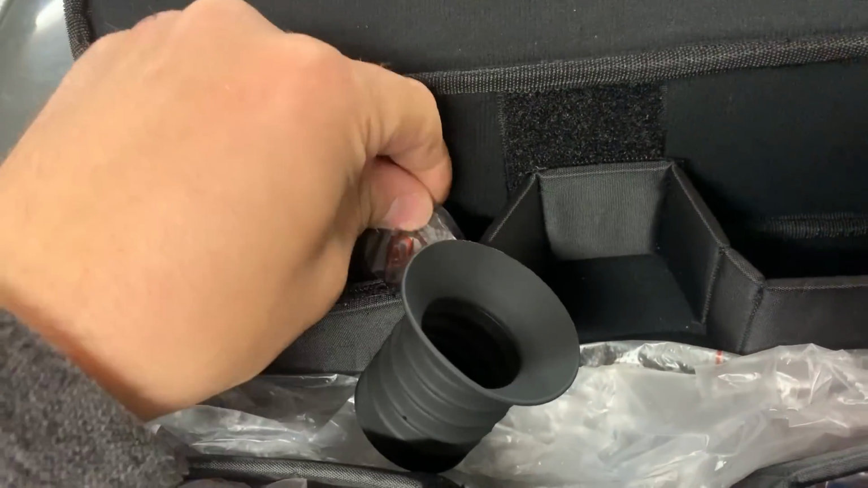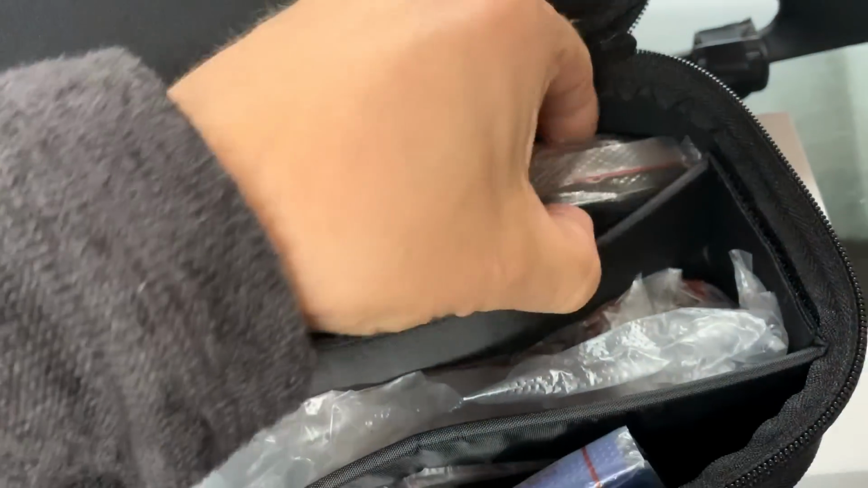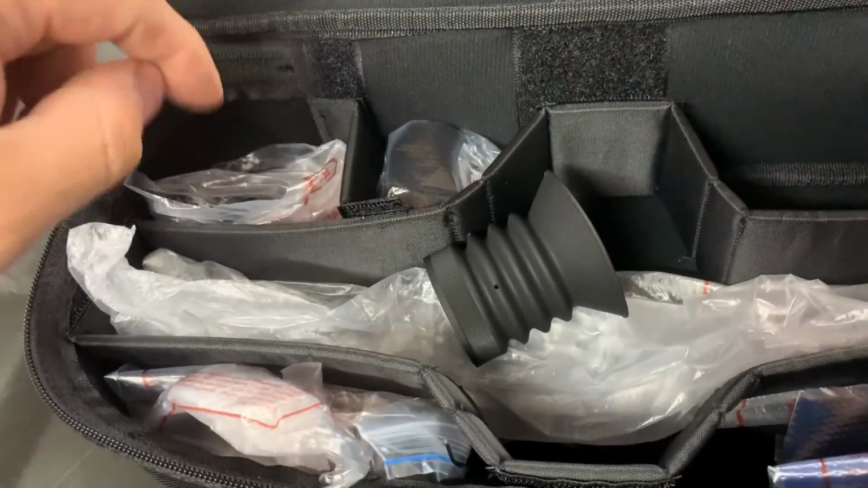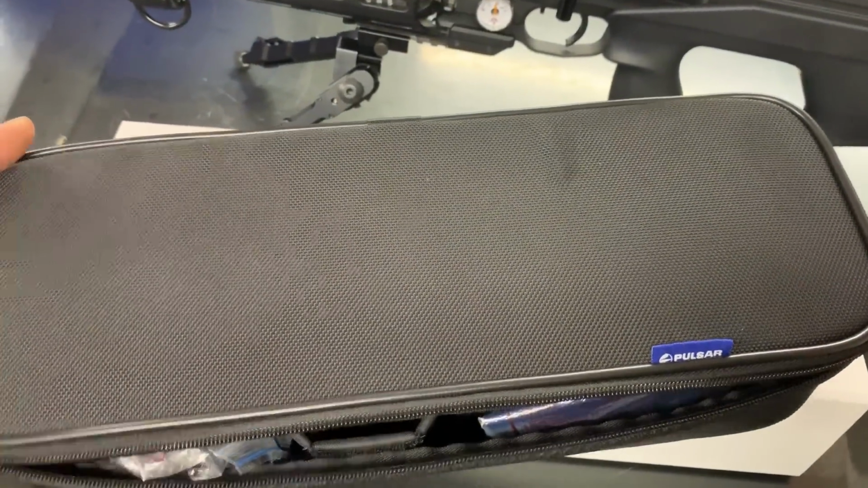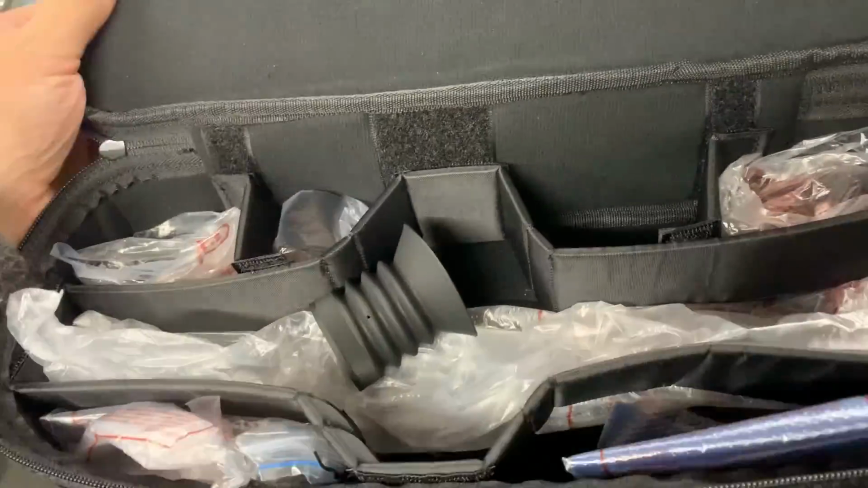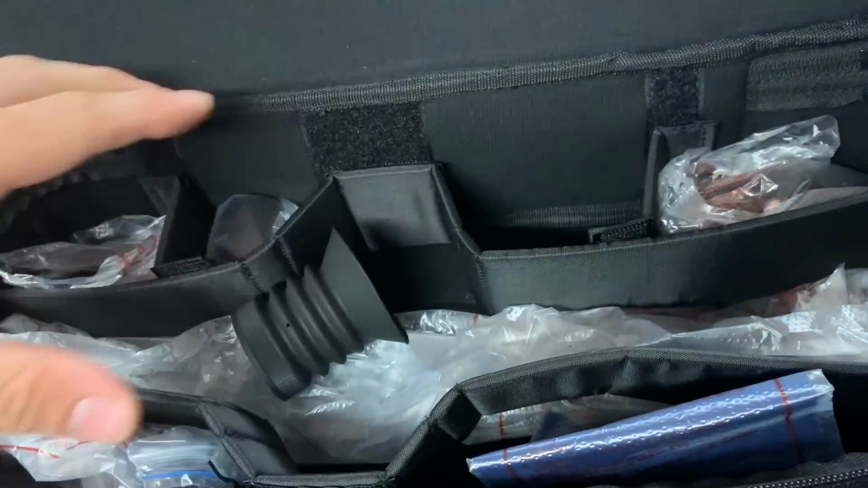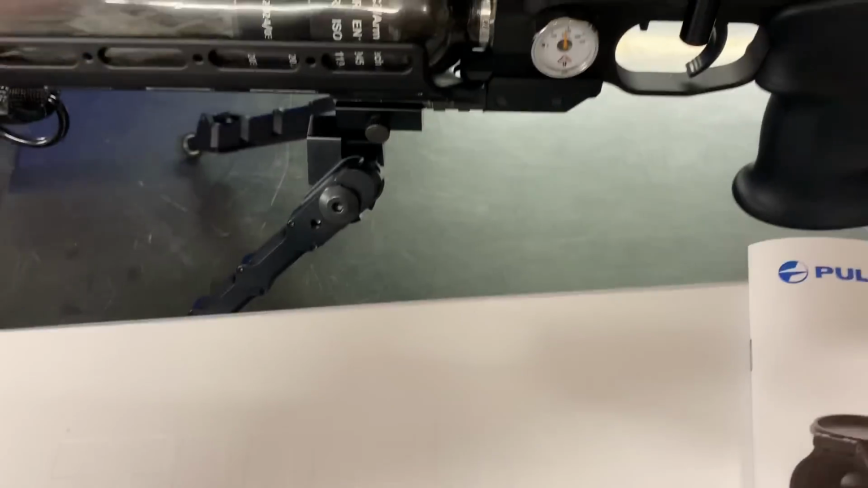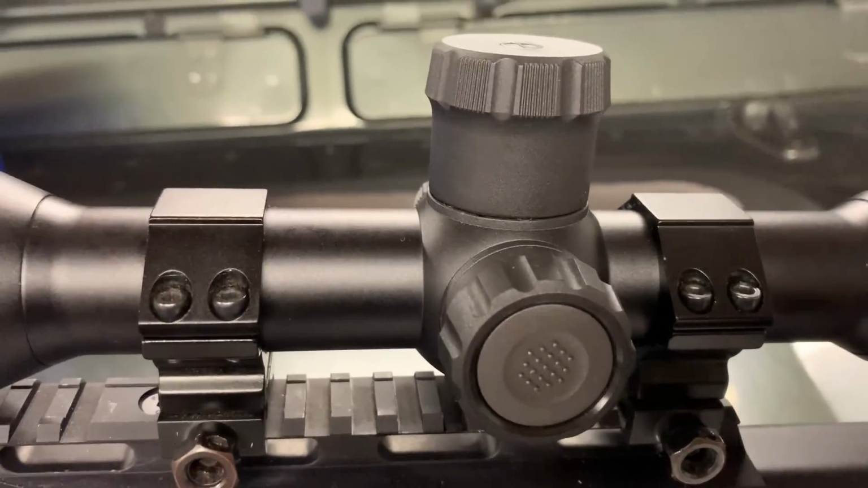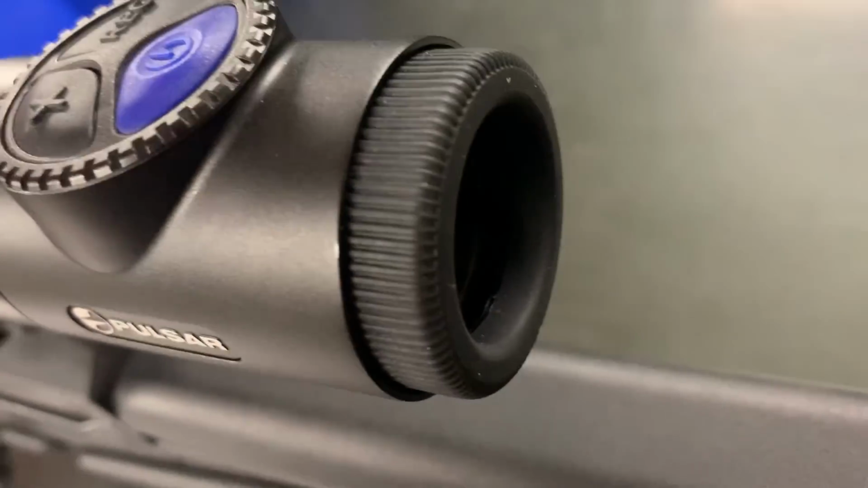iCup. Extra battery turret for the longer battery. Double battery dock. You get the charger plug, you get a cable, you get the Pulsar packaging with all the different compartments. It's a bit better laid out now because you've got the Velcro and you can change the position of your stuff if you're using it for different things. But that's it. You don't get any mounts with the unit, you just get the caps, the extra ABS2 battery pack, and the magnetic eye display.